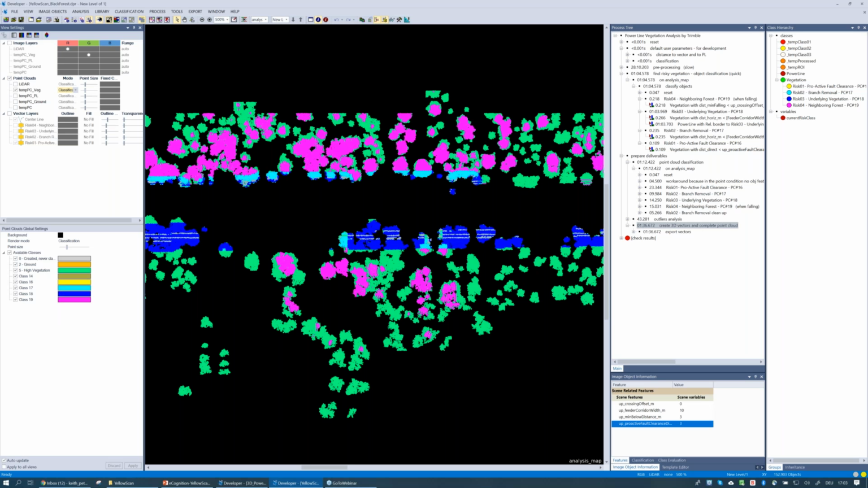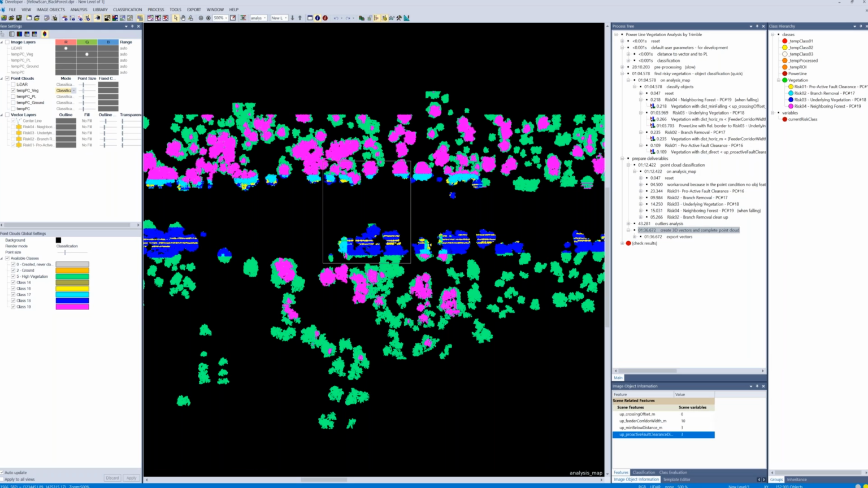Now our color scheme should match up, and I can come down with the 3D subset selection tool and actually get a sense of what this result looks like. I'm just creating a 3D subset here within eCognition, so I can examine my results in 3D, 2.5D, as you want to define them.